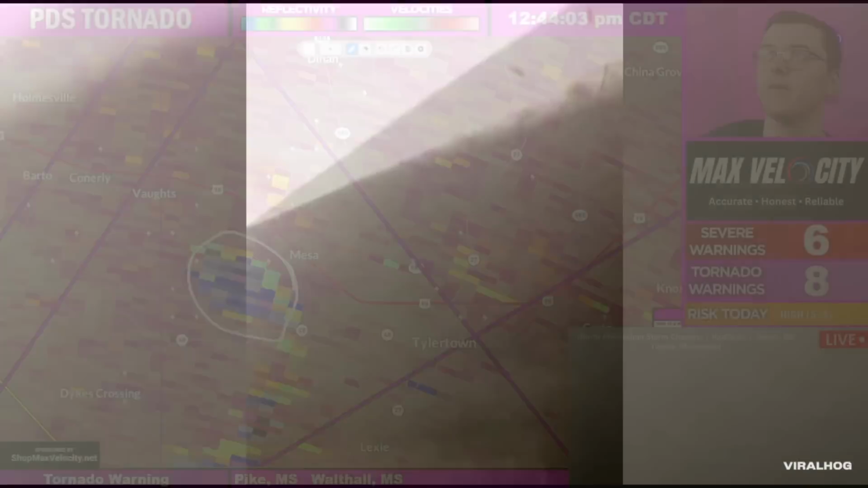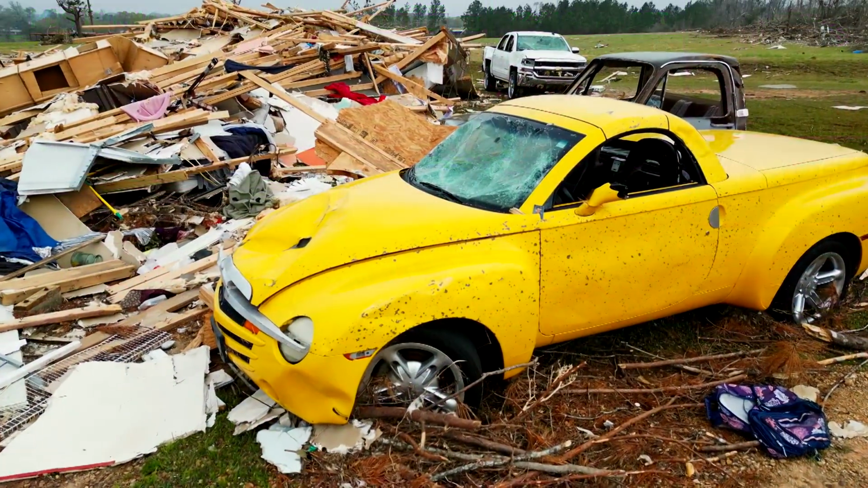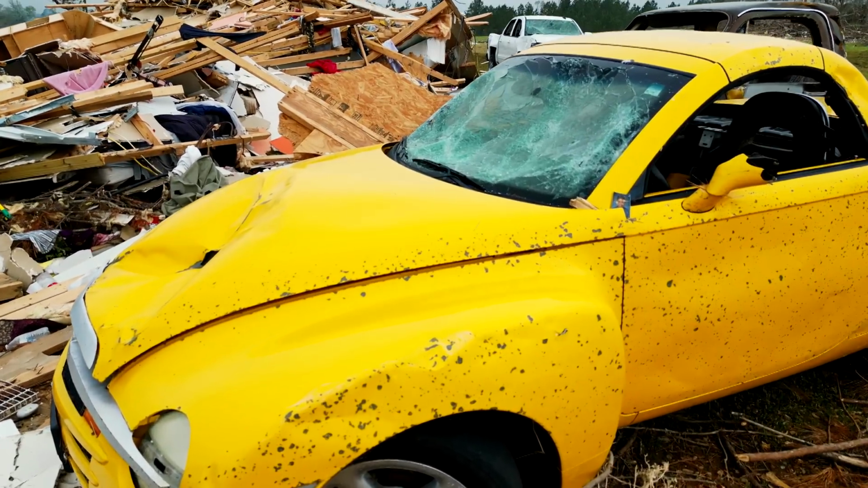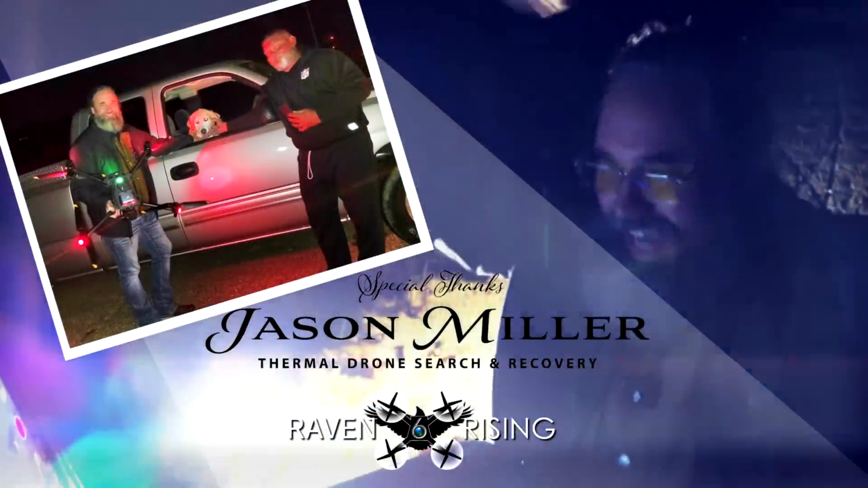This tornado is right now probably heavily damaging the Dollar General that is located in Mesa, Mississippi. The aftermath of these tornadoes, really, really shocking. Not only just the damage that you can see that caused homes and businesses, but the swath of forest, of trees that were completely just mowed down and wiped away.